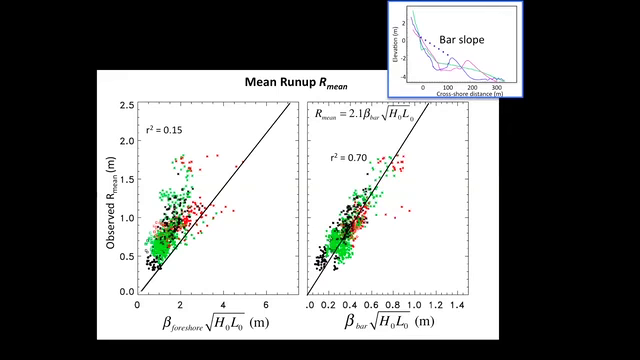So I looked at what I called the bar slope there, shown in the little inset at the top, and I replaced the foreshore slope with the bar slope. And there's much better agreement. The squared correlation goes from about 0.15 up to about 0.7. And again, no wave height dependence. So the bar does seem to be affecting the mean run-up.